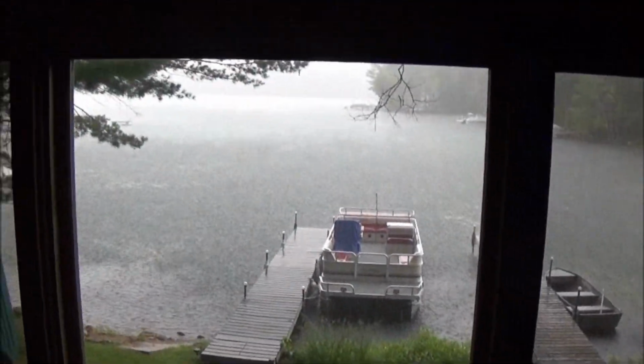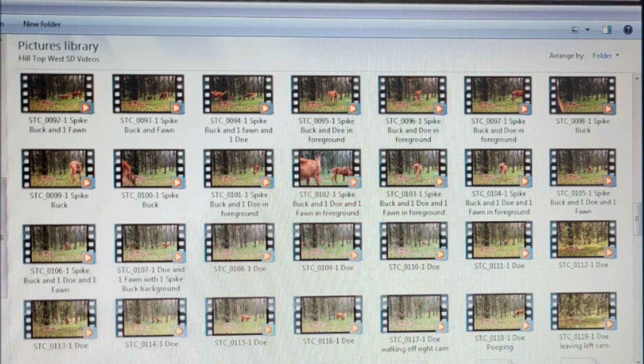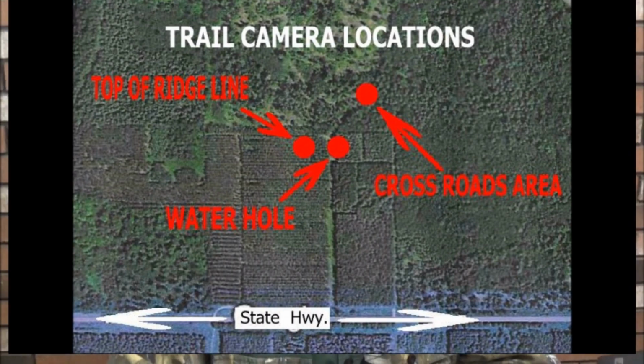Now, if you recall our last episode, I just made it back to the lake cabin as a heavy rain and hail started to come down. So, that evening, inside the cabin, protected from the weather, I began the process of reviewing the trail cam videos. Now, here's a little refresher on the location of the 3 trail cams.